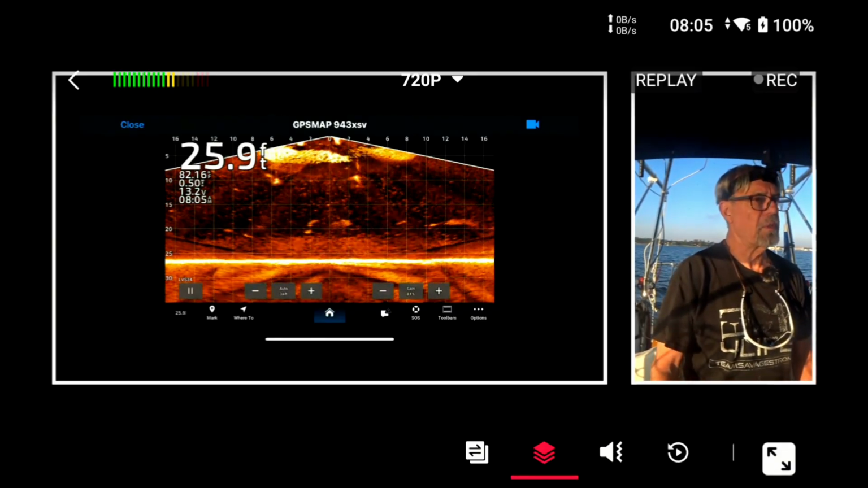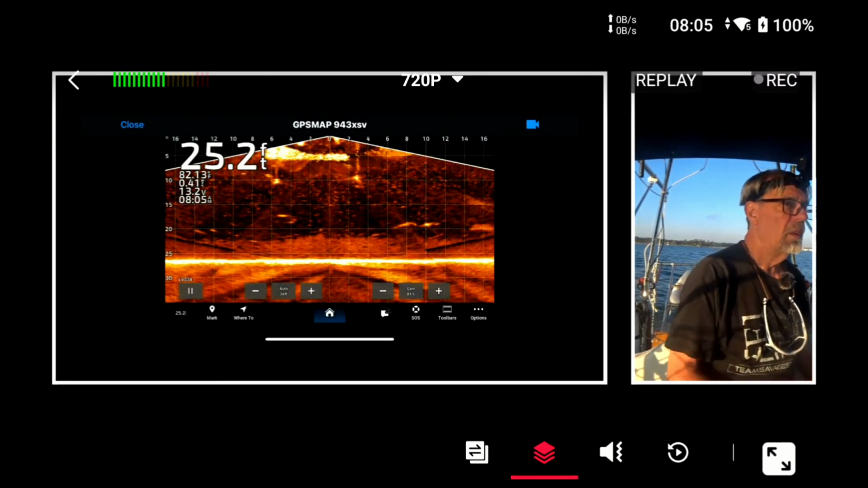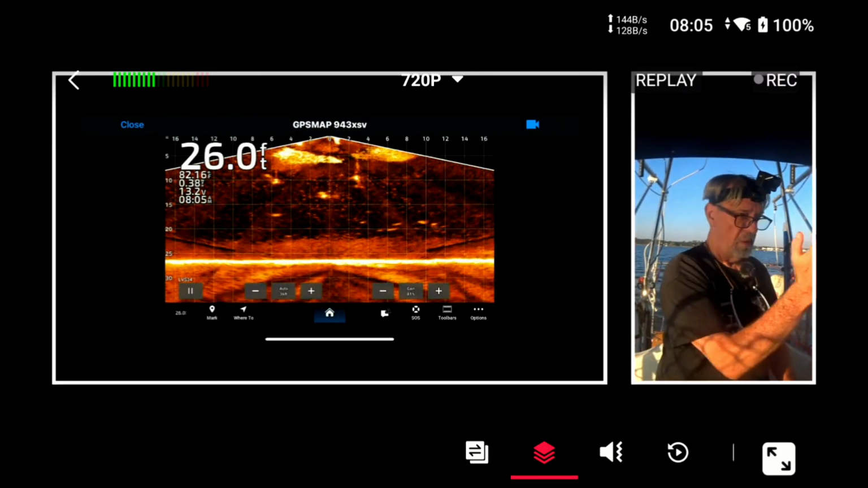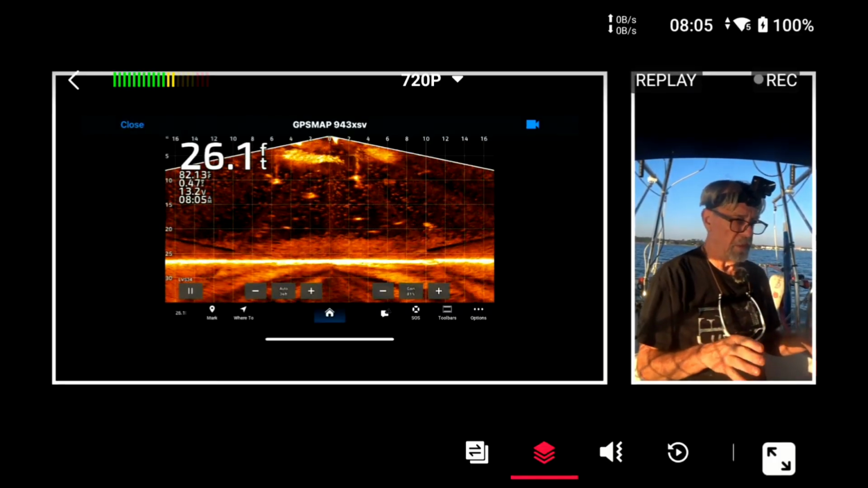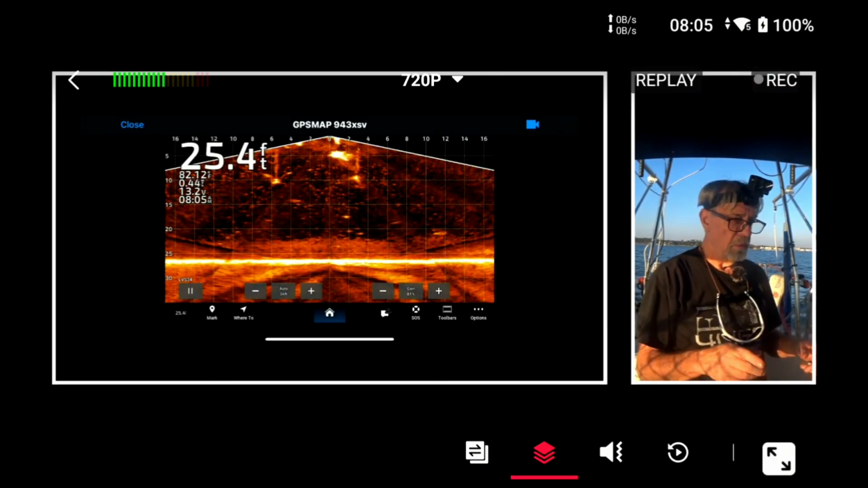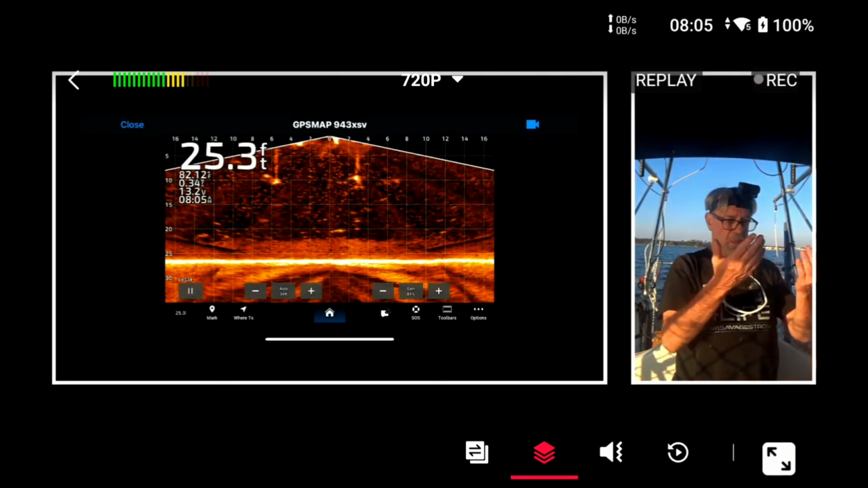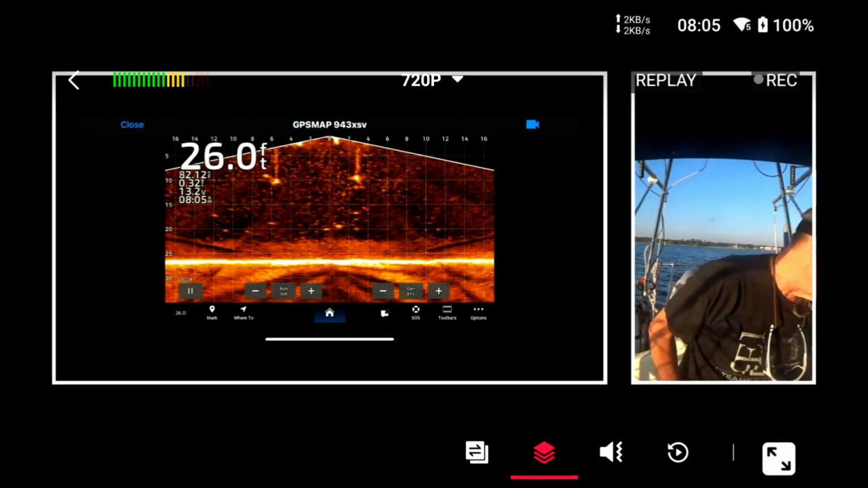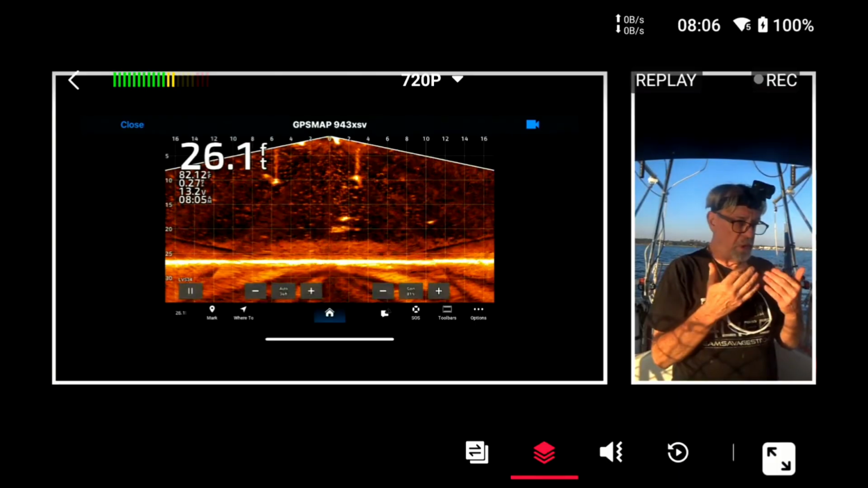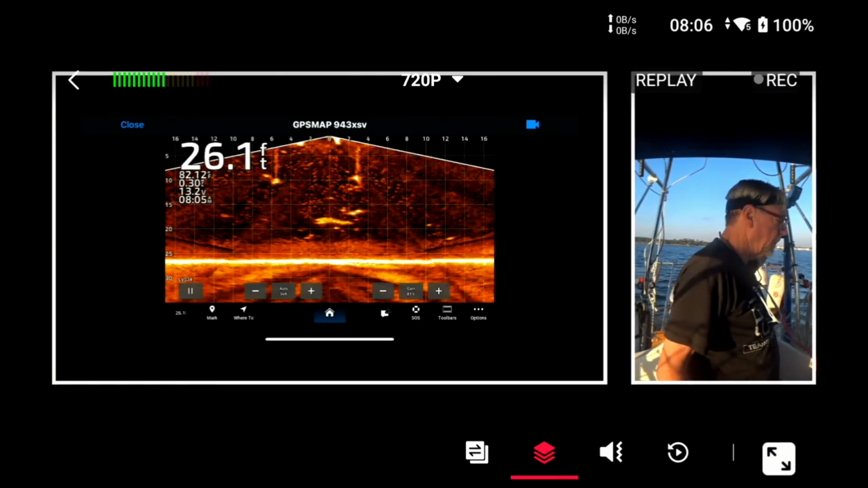That's pretty cool because now I can, let me see if I can describe this. Right now, the live scope is pointed port and starboard. So it's looking at the balls right now. It's not looking at the lure. I believe the lures are going to be closer to us than what we see on those balls there. So they're not further away, they're closer. Let's see if I can confirm that by just thinking about this a little bit.